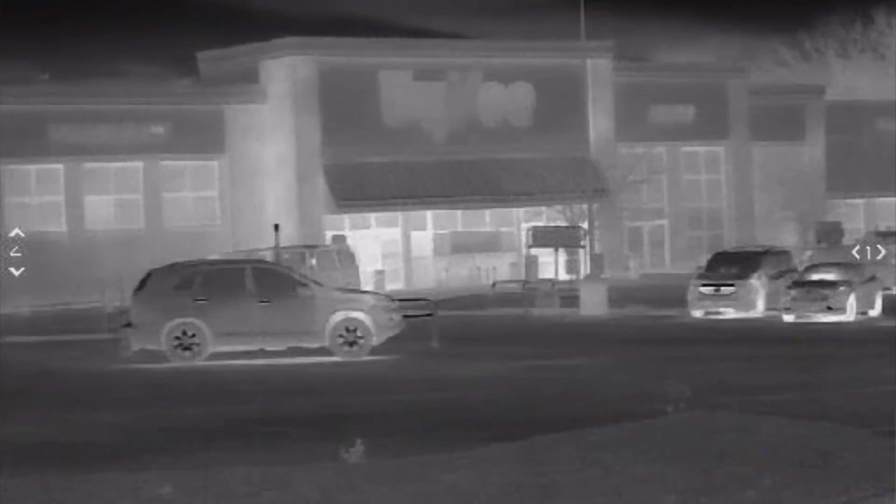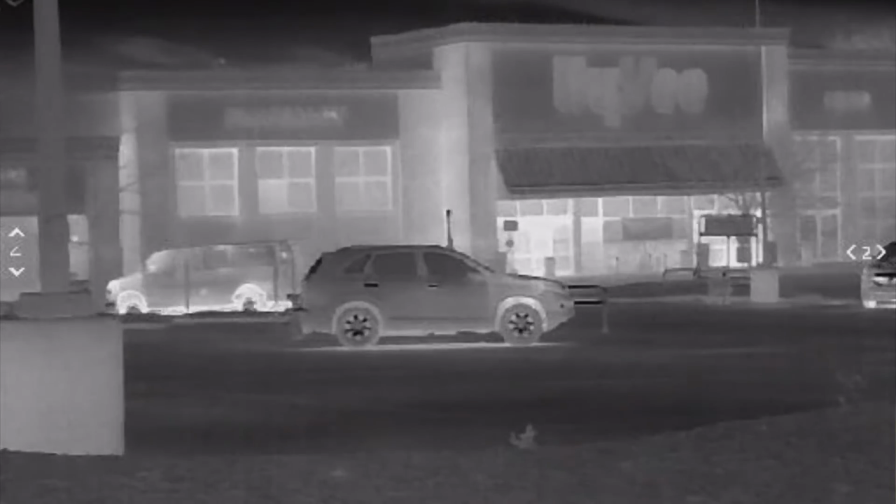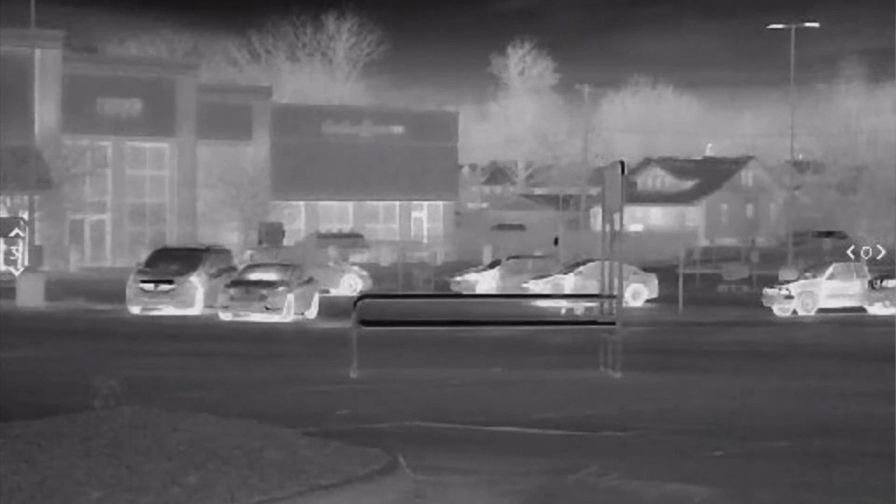I figured for a 640 core monocular, I would see a little bit better resolution. And I think what it sacrificed in resolution, it made up for in field of view. So instead of using those pixels for a concentrated sampling of a tighter thermal image, it broadened that so that you could get a wider field of view out of it.